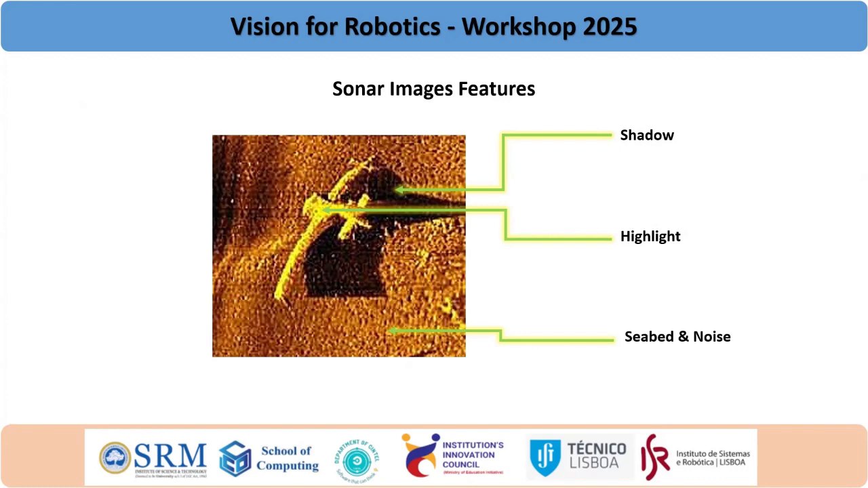The seabed will always be present in the sonar image, and then the body part we call the highlight, and then there is the shadow part. In most scenarios, the highlight part will not be clearly visible, only the shadow part will be visible. So the operator has to find the object by locating the shadow part alone. So this is about sonar images. The highlight is the body, the structure of the object.